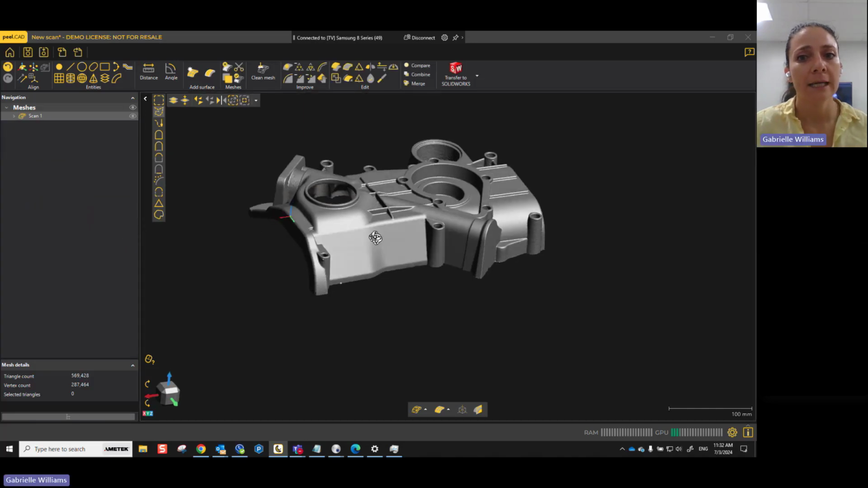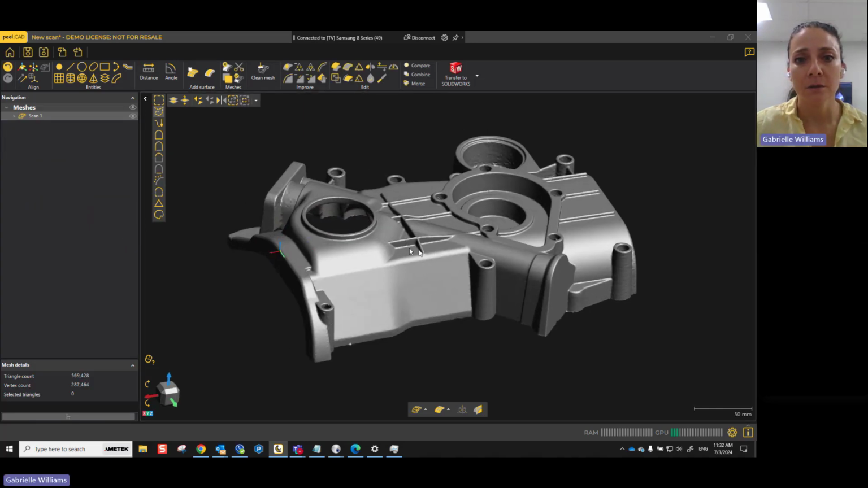Okay, so starting off in your Peel.CAD software, you have a lot of tools up here, but here you have the alignment tools. Here are all of your entities, so all your perfect shapes that you can create based on your scan. And then over here, you have your distance and angle, and you have how to add your surfaces. You have different things like cut, copy, and then keep only.